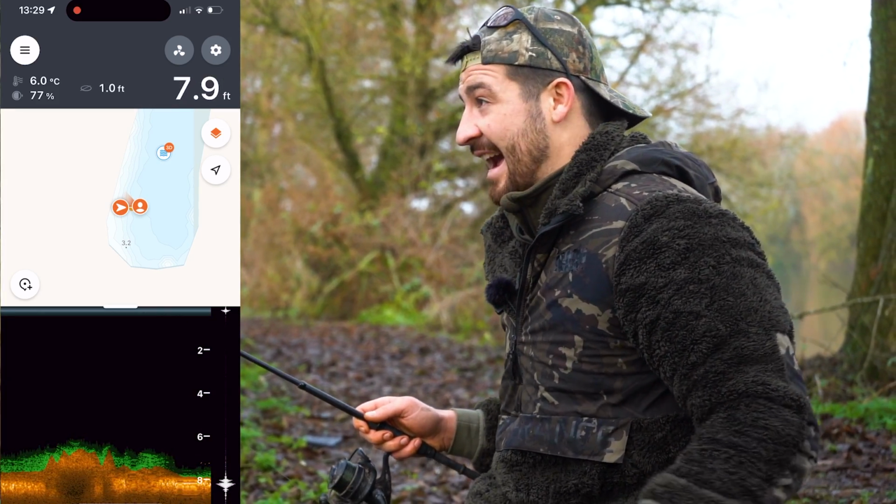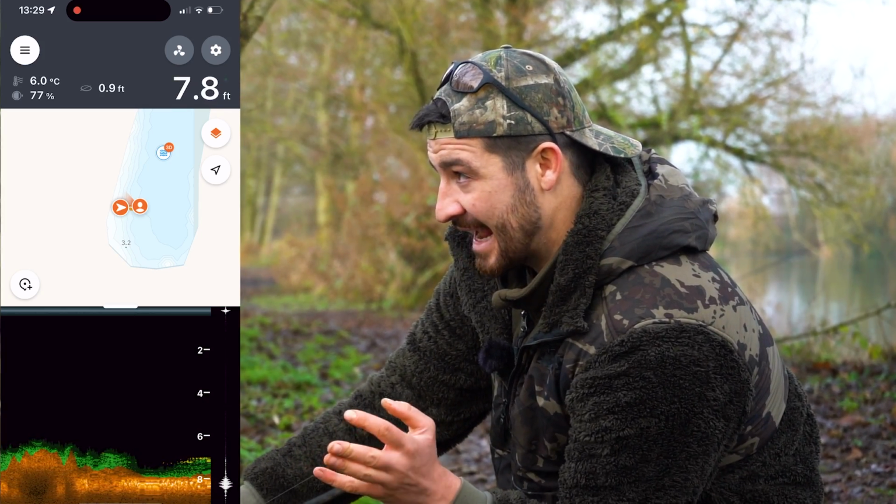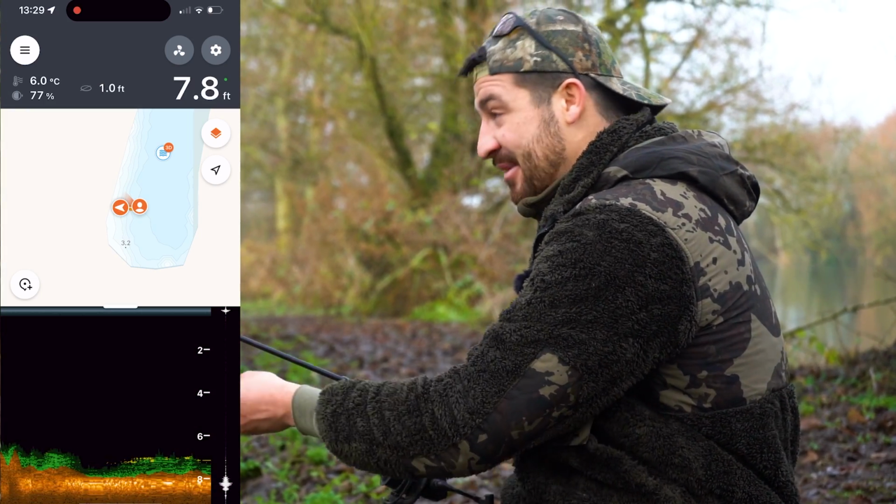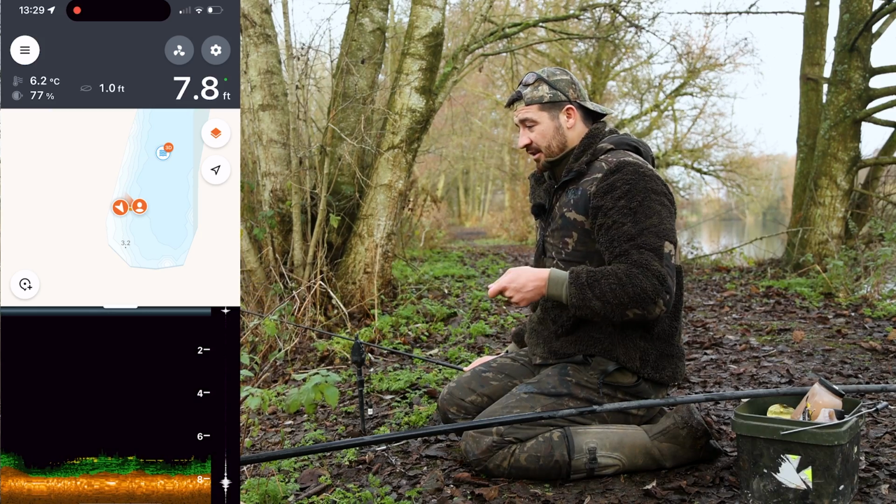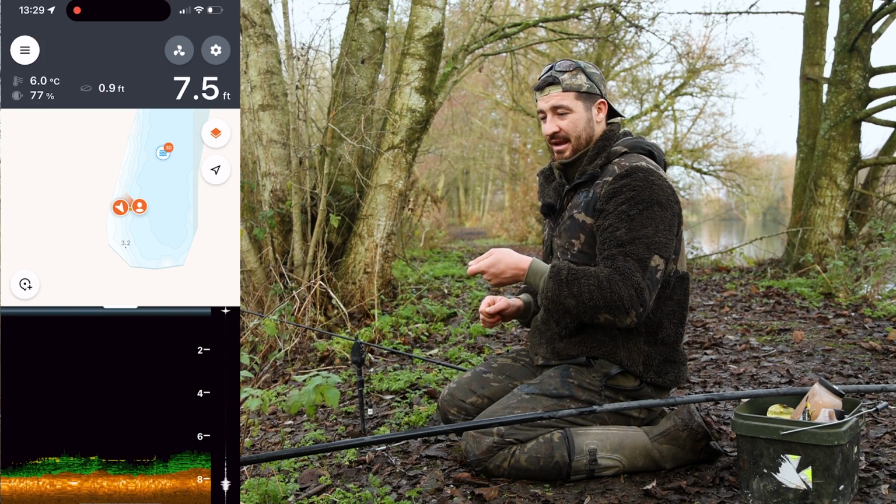Yes, and that is a firm drop, just as I expected. This is a silty lake, so if I wasn't on that spot, it would have been quite a soft drop. But that was a nice, proper drop. One thing I'd say, and I didn't really mention it just then because I was trying to be quite quick, is once you've found that spot, what I'll do is I'll go over it to the point where the spot ends, and I'll come back a little bit and then drop it.